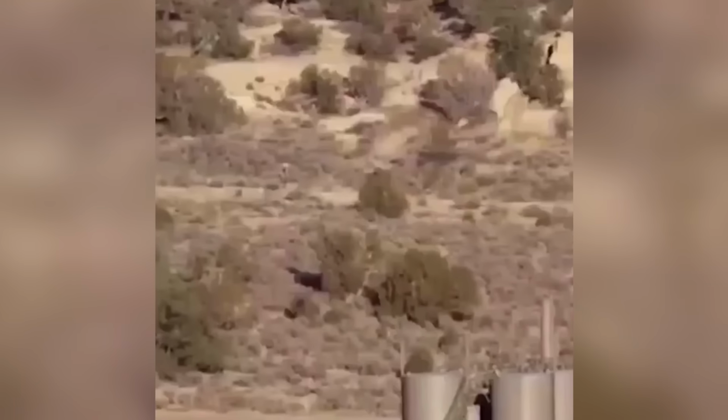Some viewers have speculated that it could be a skinwalker, but based on the creature's appearance, it seems more likely that it was a local forest-dwelling Bigfoot. Whatever it was, it undeniably presented a strange and mysterious sight.